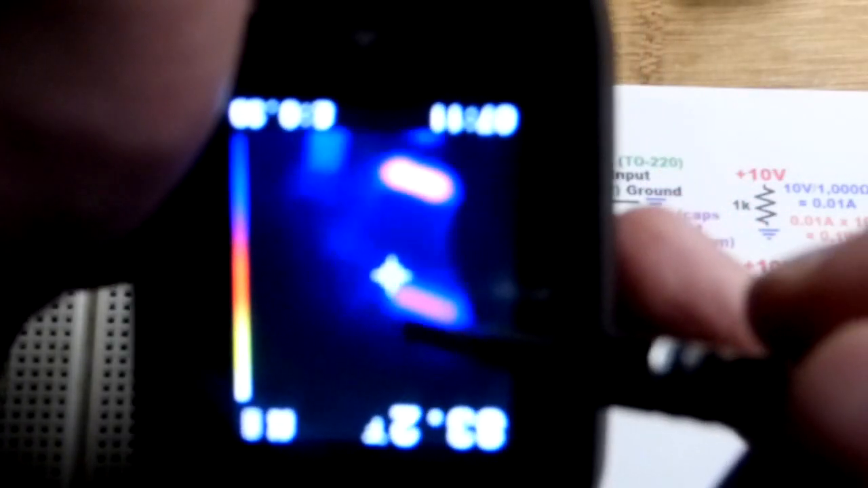So now, here we have 3 resistors. That's 1,000 ohms with 5 volts across it, thanks to the regulator. That's 1,000 ohms with 10 volts across it. There you can see it's a lot hotter. And then we have a 2,200 ohm resistor with about 10 volts across it, right there.